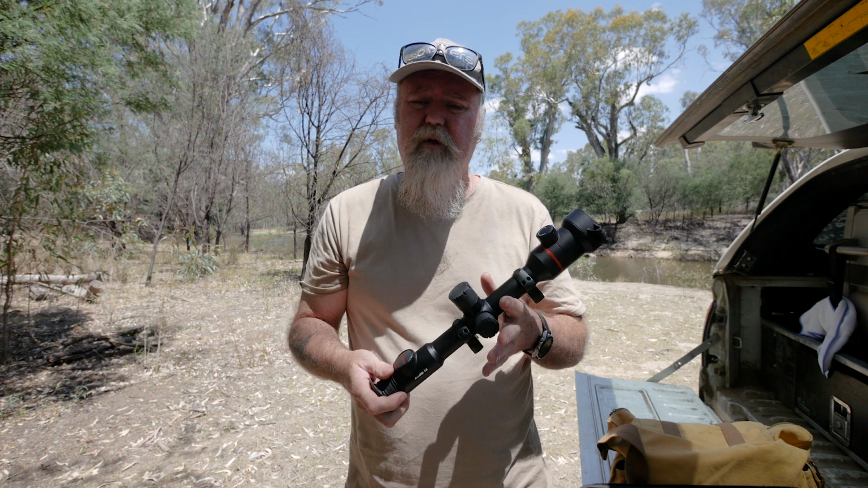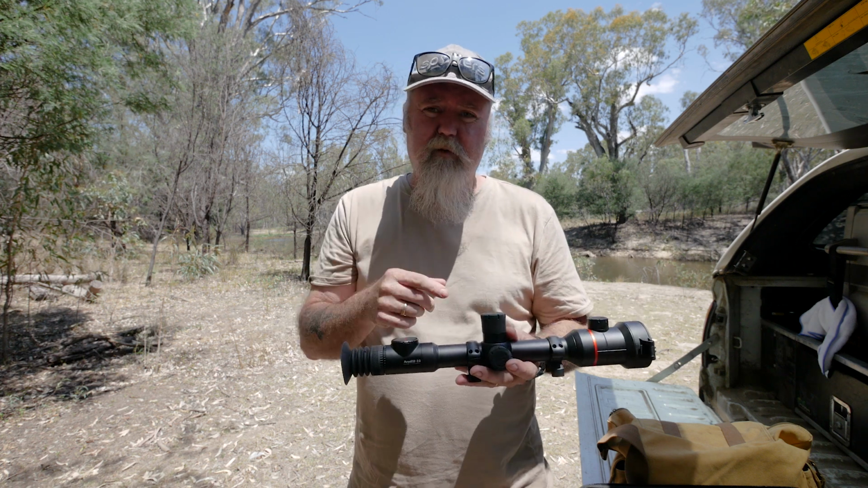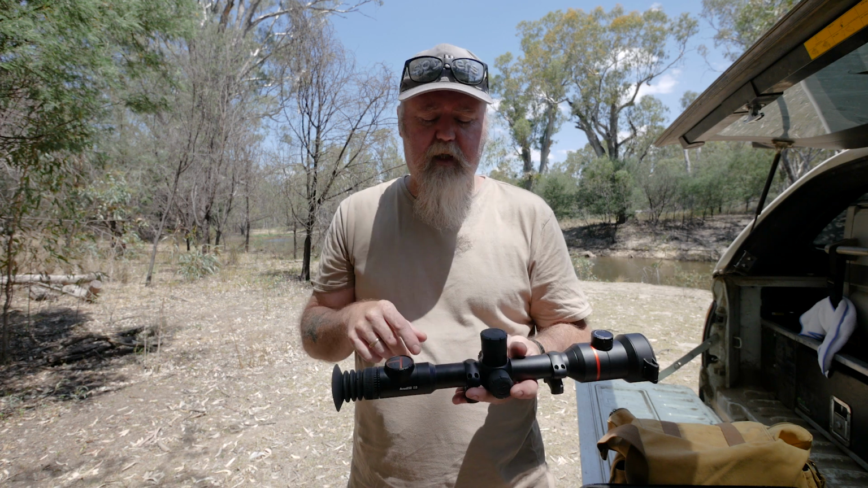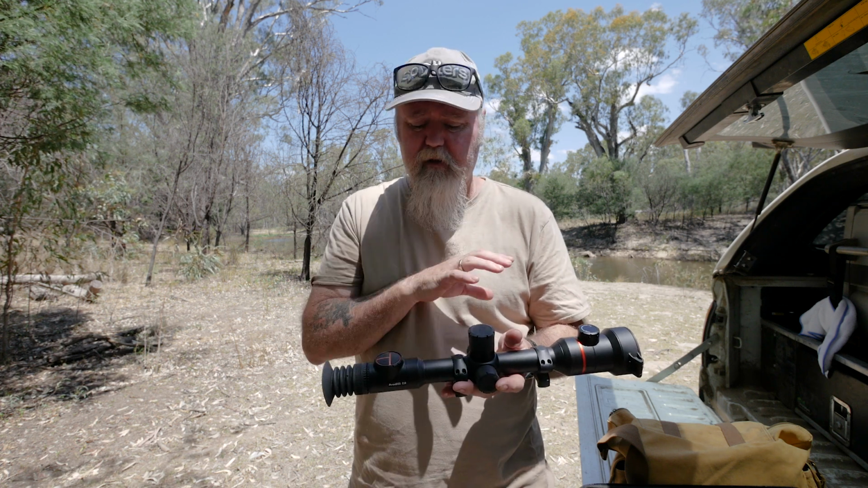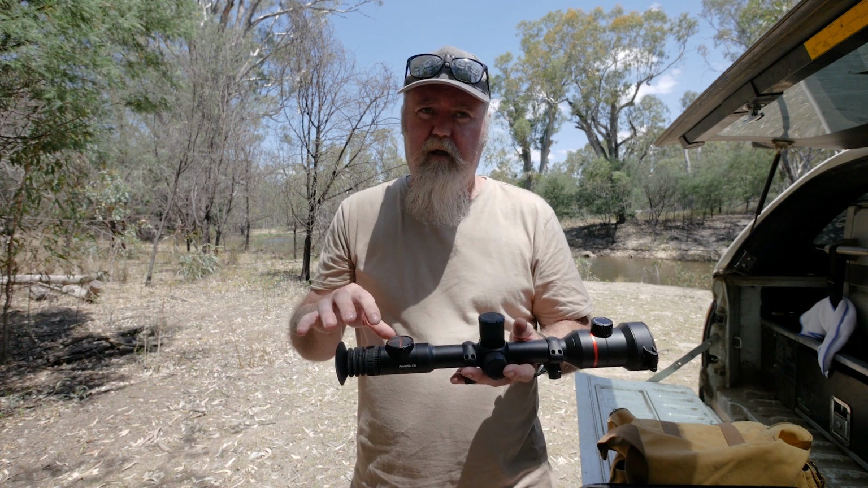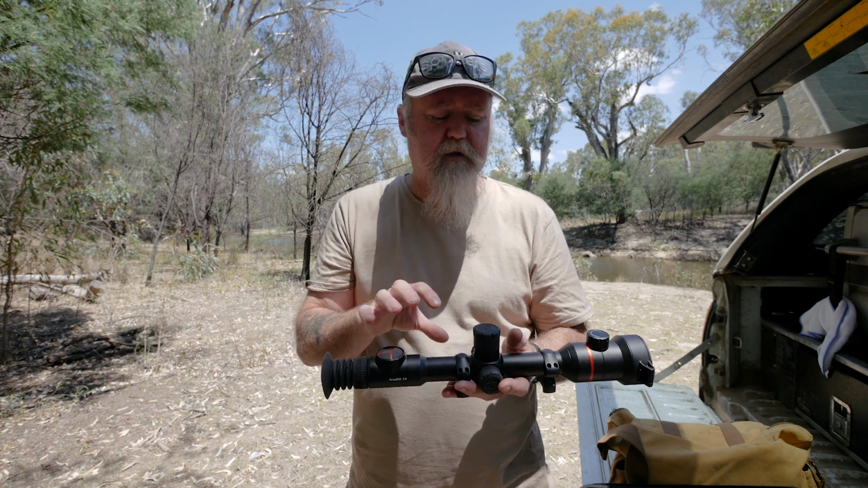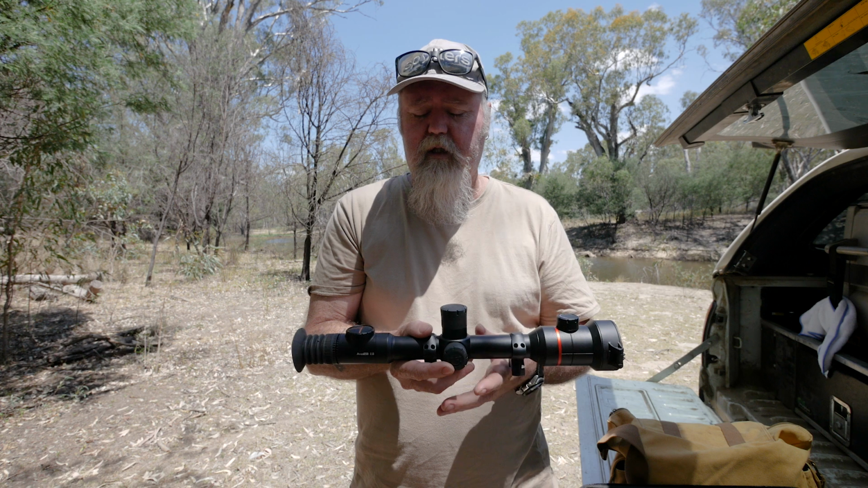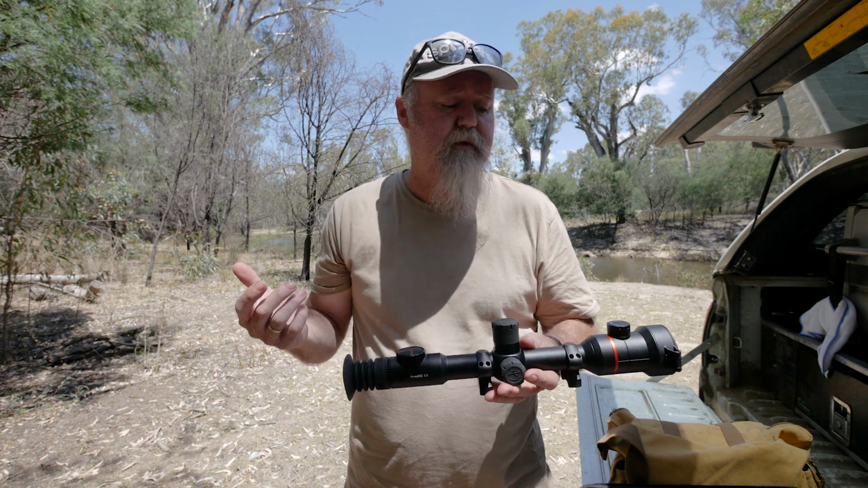I'll give you a conclusion then. I've really enjoyed using this scope, and I won't lie, if I was going out to buy another scope right now, this is probably the one I would buy at the moment, just because I'm more into the reliability and just ease of use. This one gave me a lot of easy use, and the reliability is second to none so far of anything I've used.